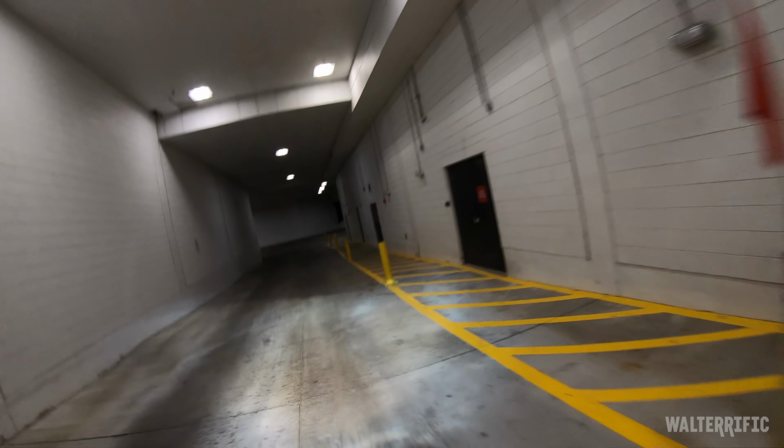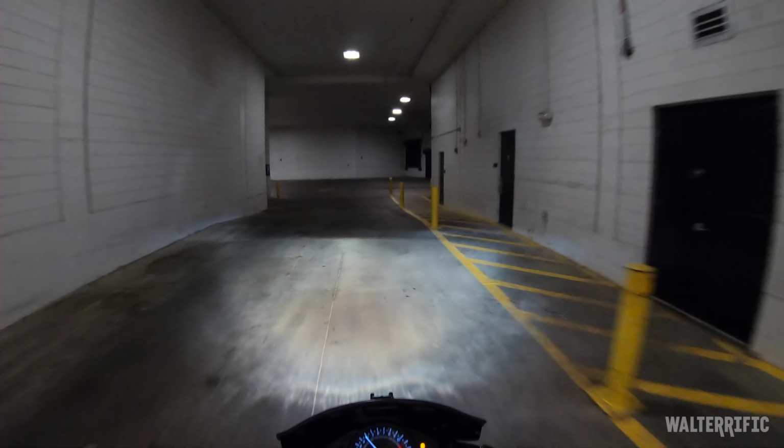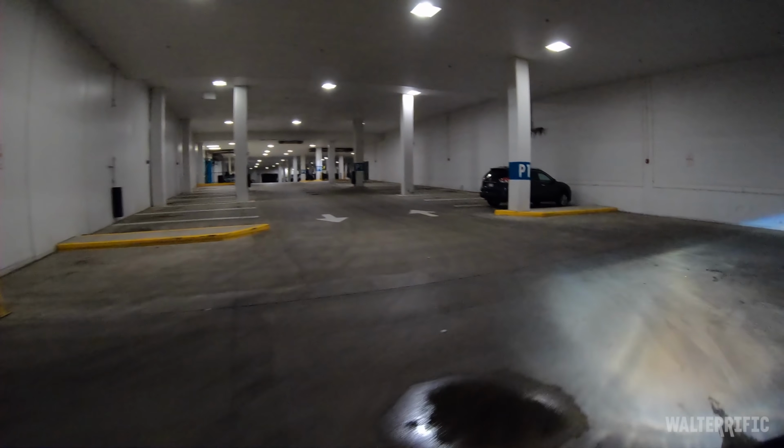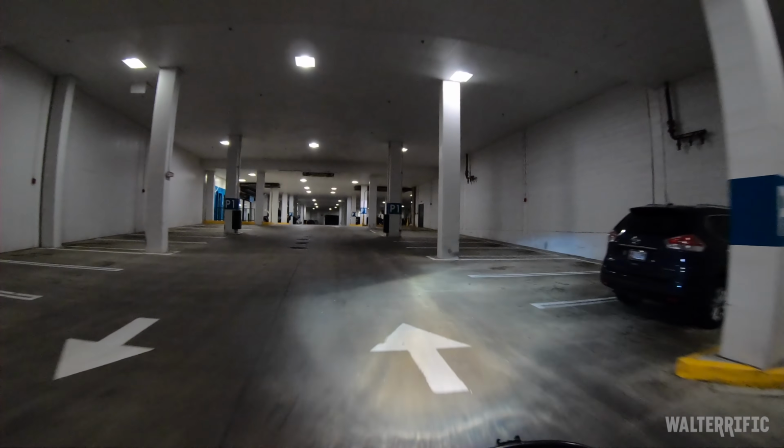I thought I was going to be on the Super Duke today. What a cute, tame engine. It sounds good, it's just nice and quiet. I thought I was going to be on the Super Duke today, but I made a huge mistake.